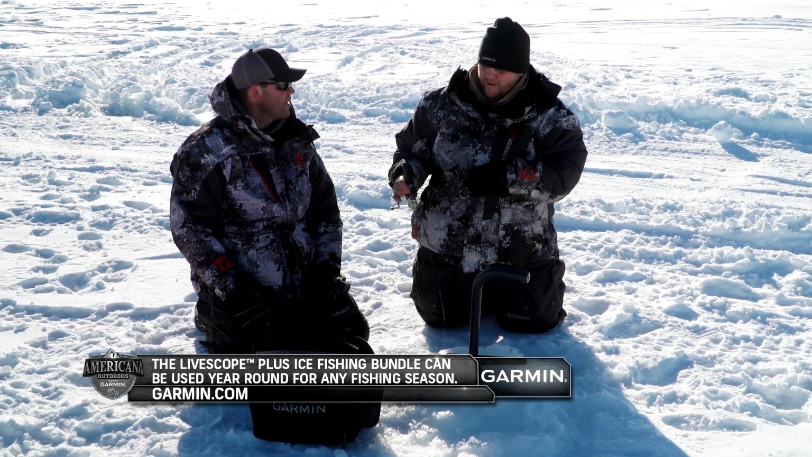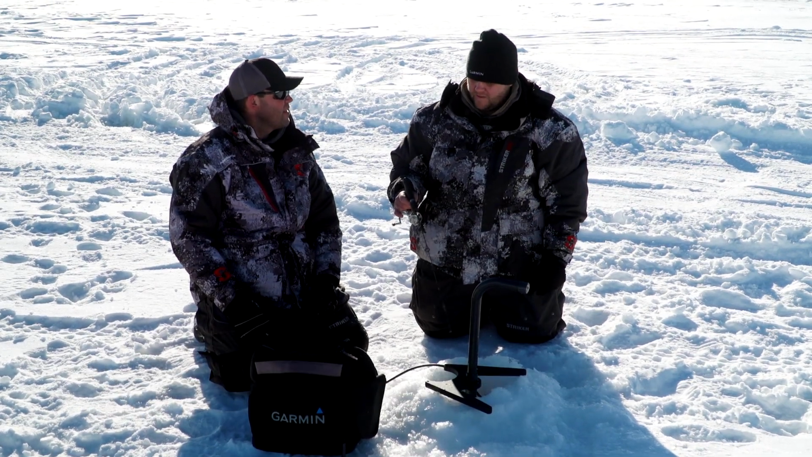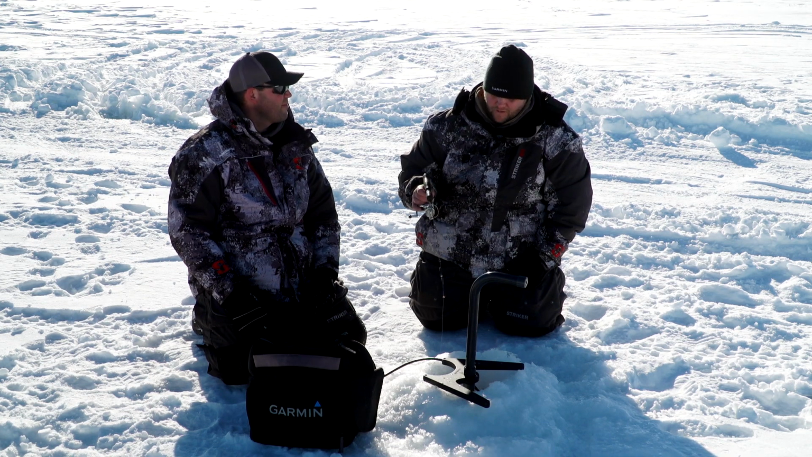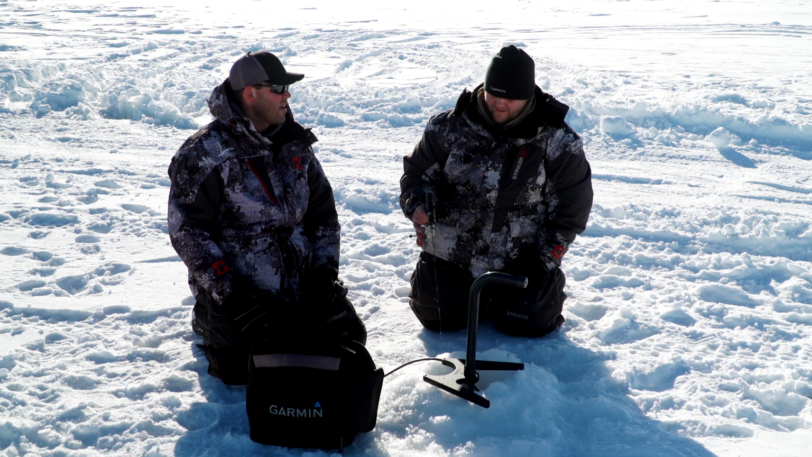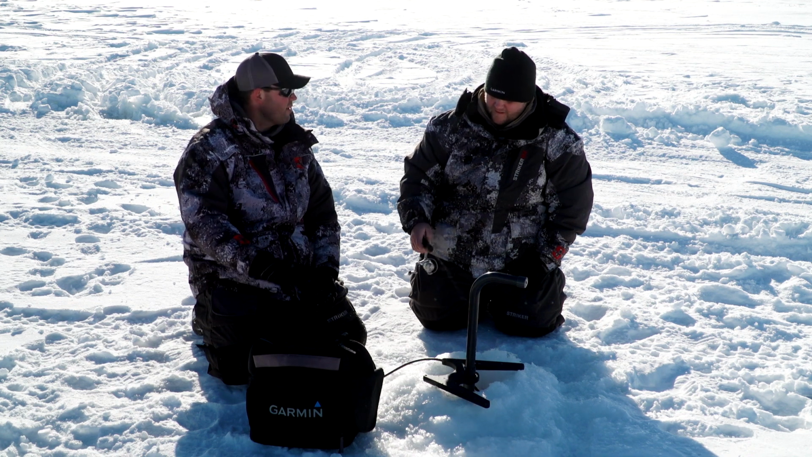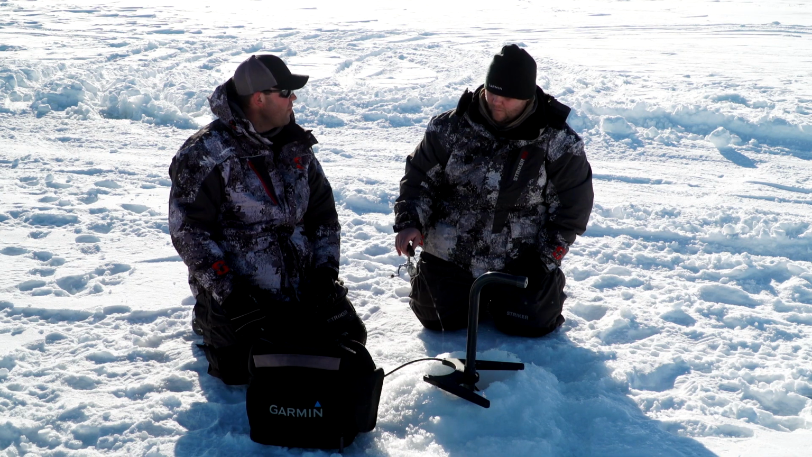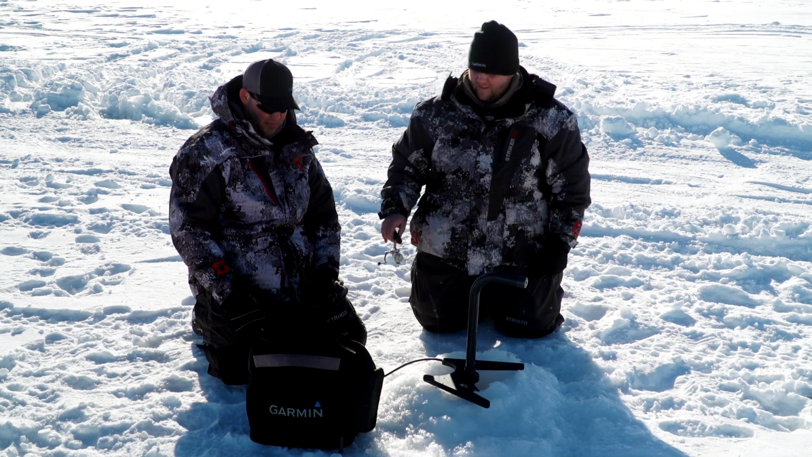I know you put them into your fish house, into your boat, your Yamaha side-by-side for navigation on the lake. There's just so many uses of it. And having that quick release bracket really makes it nice. It's so nice having the integrated maps and flasher all in one combo. Yeah, you're not coming out here with multiple units. You got one thing that does everything. Yep, for sure.